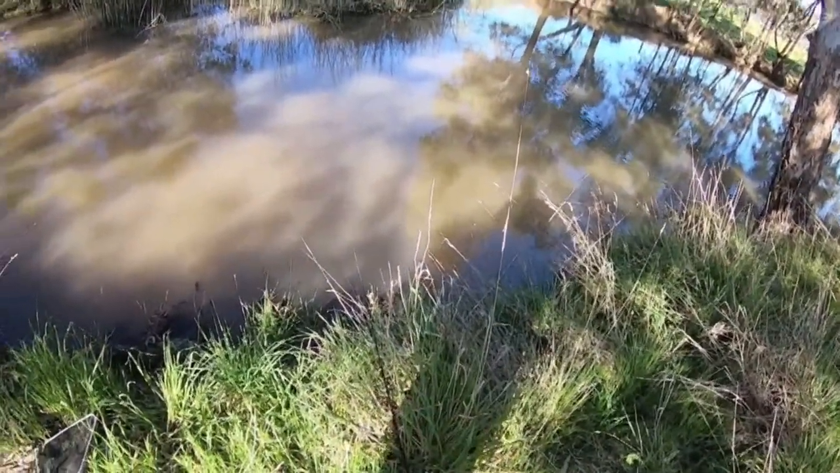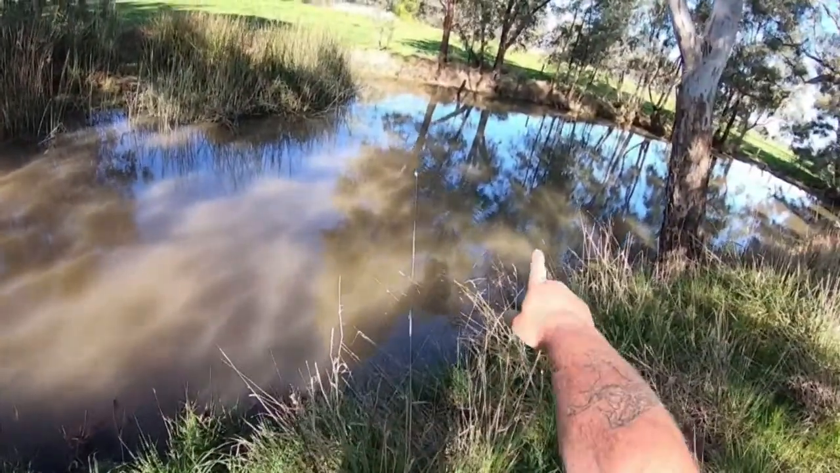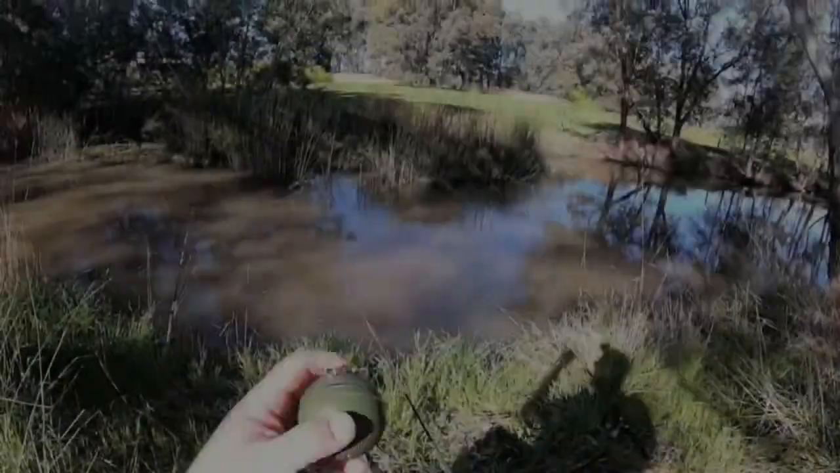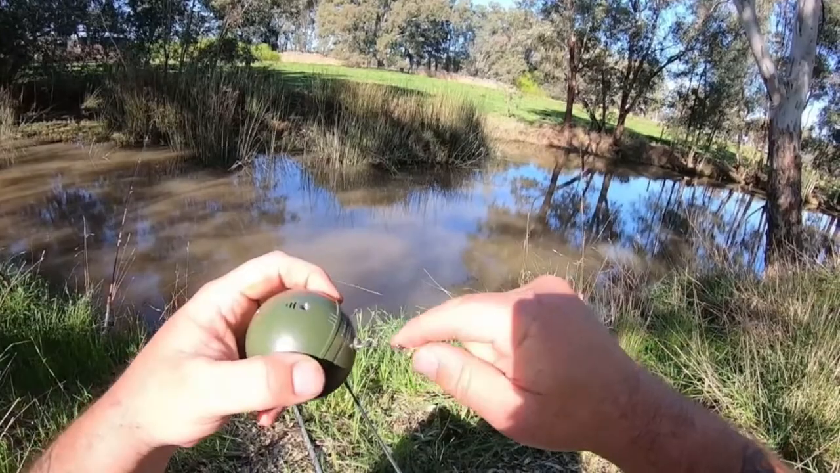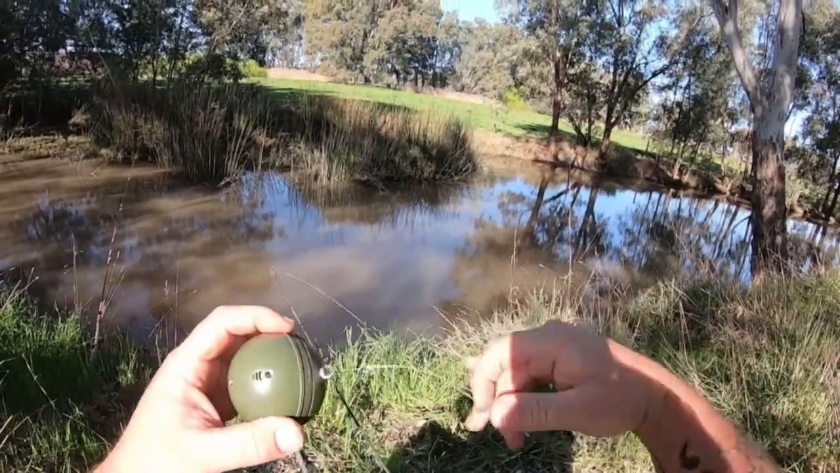Actually, I've got my Deeper fish finder in the car. I should get it out and just see if I can find where the deeper spots are, where the fish are more likely to be holding. I might do that actually. Rightio, I've connected my Deeper Chirp Plus. This is a Mustad Fastach. This is actually the same line clip that I use on Murray cod fishing. Best line clips on the market as far as I'm concerned.